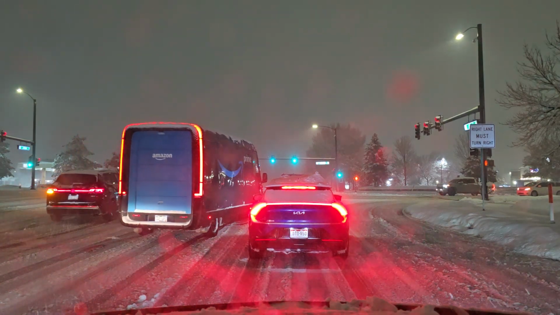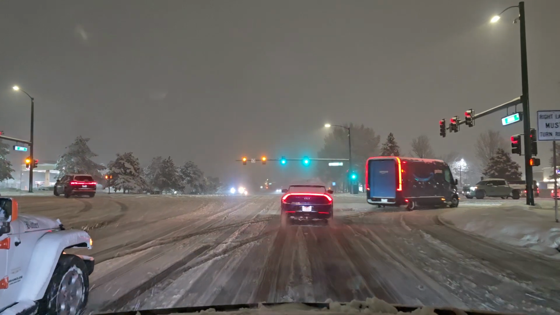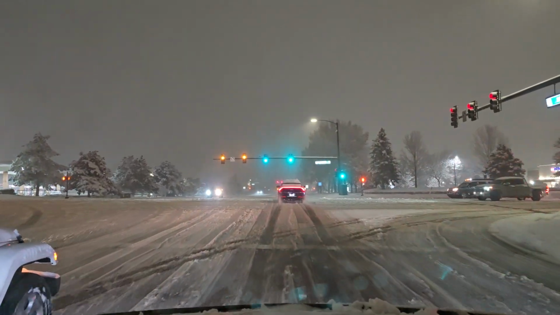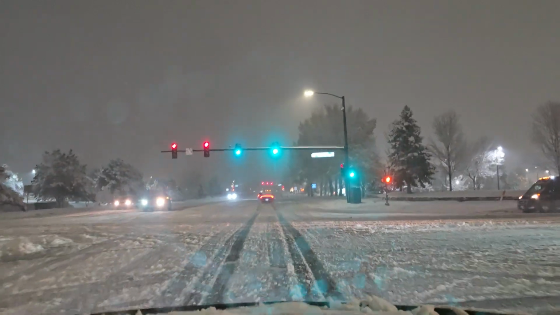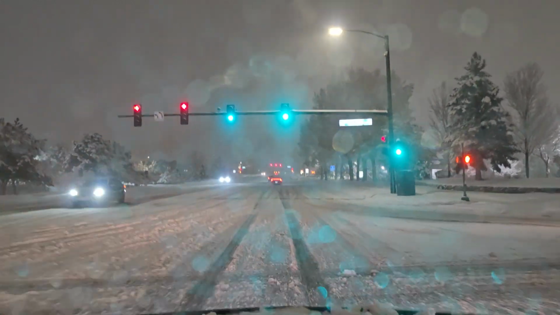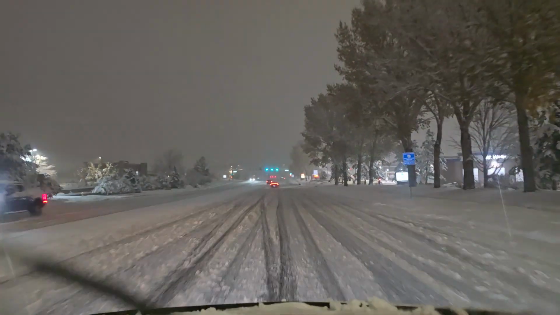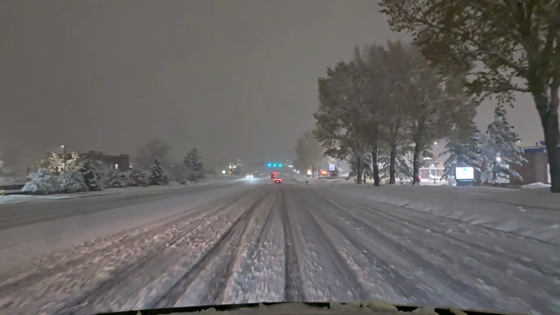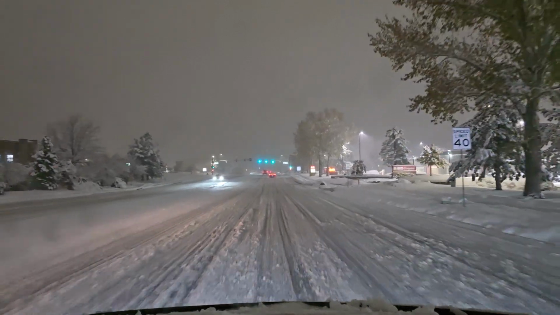So, oh, he's just going. All right. Ooh, yeah, see, just pushing the gas there, because I have a rear-wheel drive, I started to fishtail a little bit. I don't know if the camera picked it up very well. Yeah, that Amazon truck was like, I don't care if it's snowing, I don't care if these two cars are right here, I'm going.